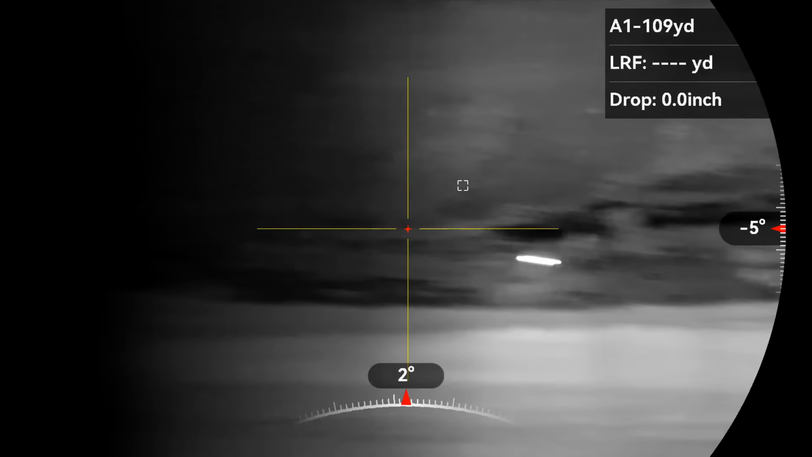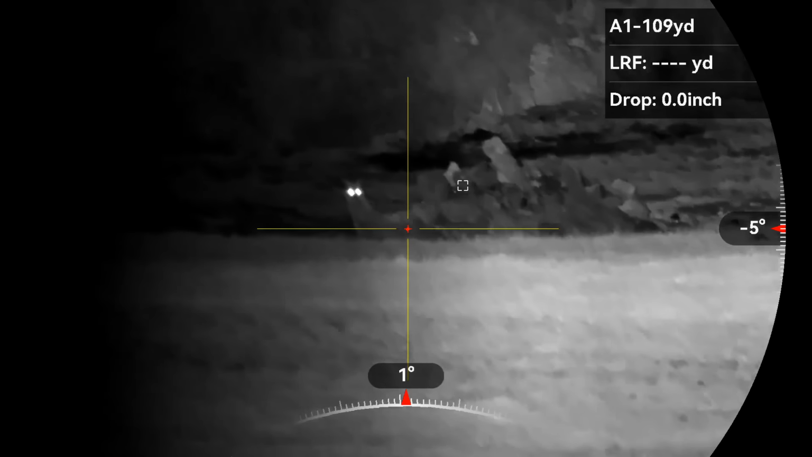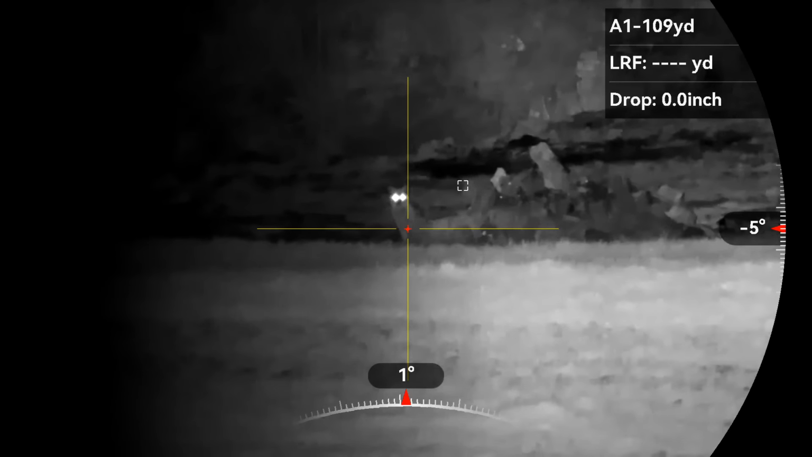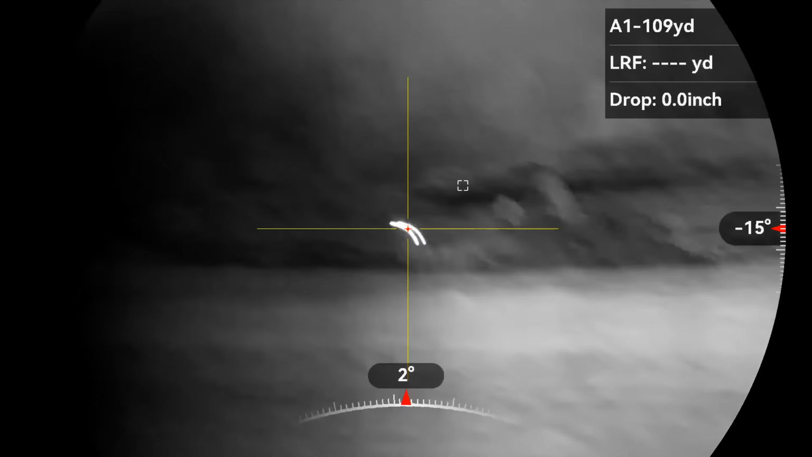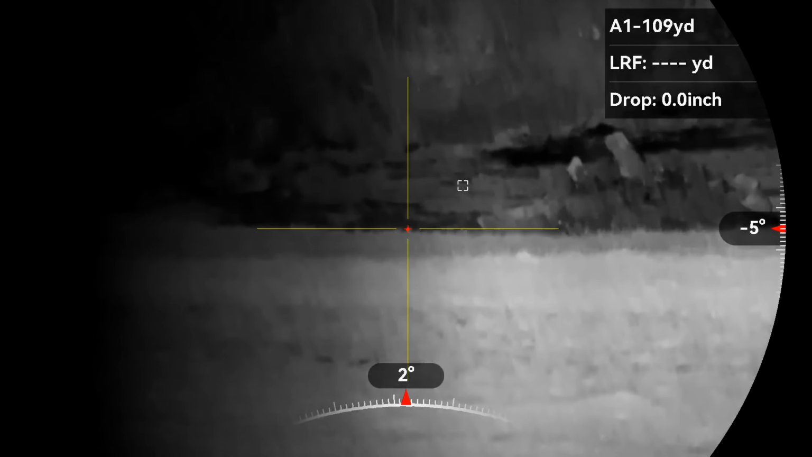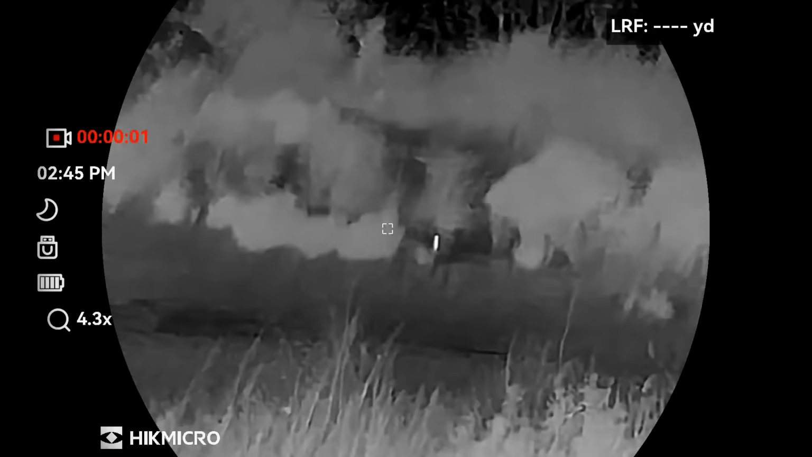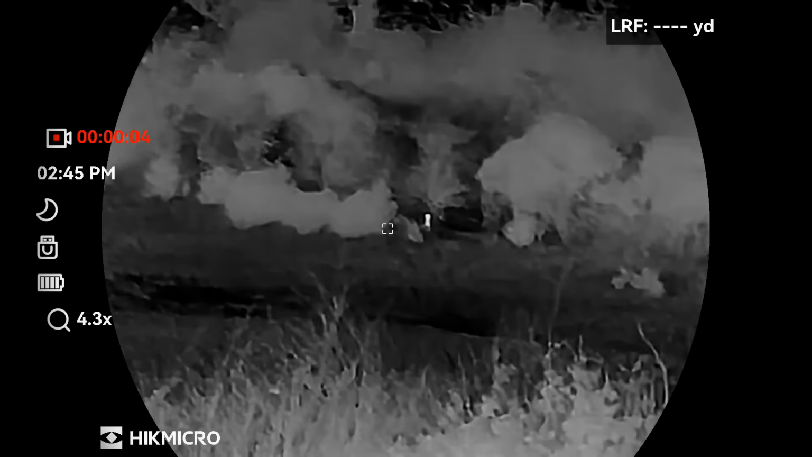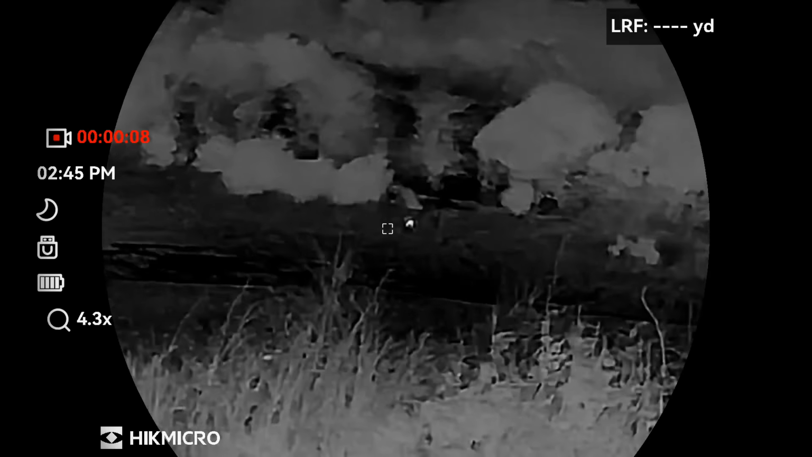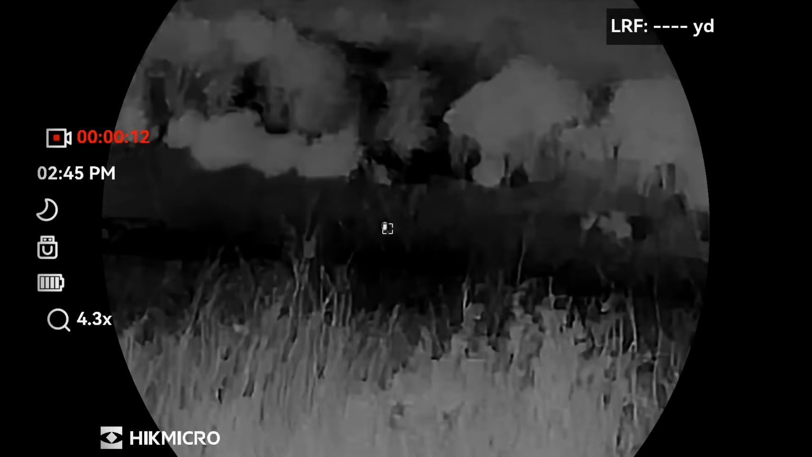This shot I was quite nervous about, as it was a new piece of ground I'd never been on before, and the farmer asked if he could come along with me, so I really didn't want to miss. Thankfully I didn't, even though it was blowing quite hard and the farmer was standing right beside me. After the shot, I got straight on to the mouth call.